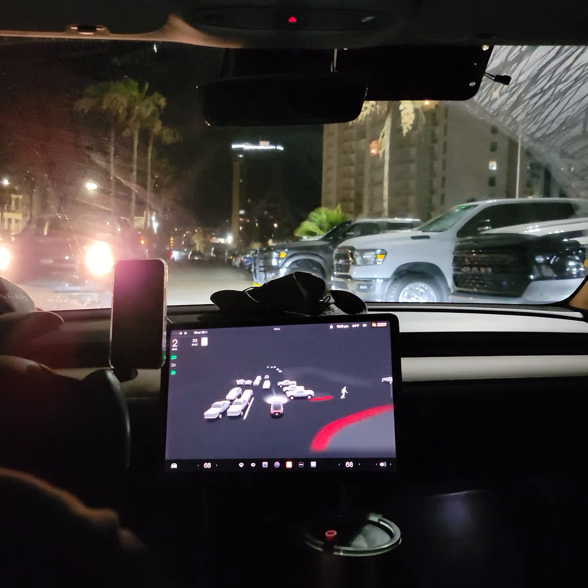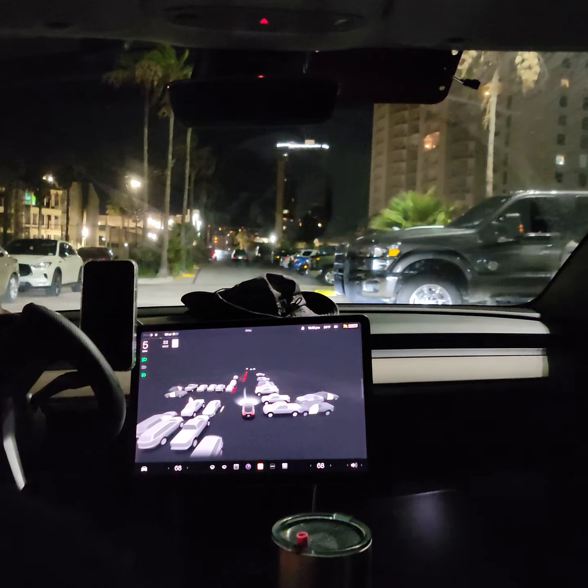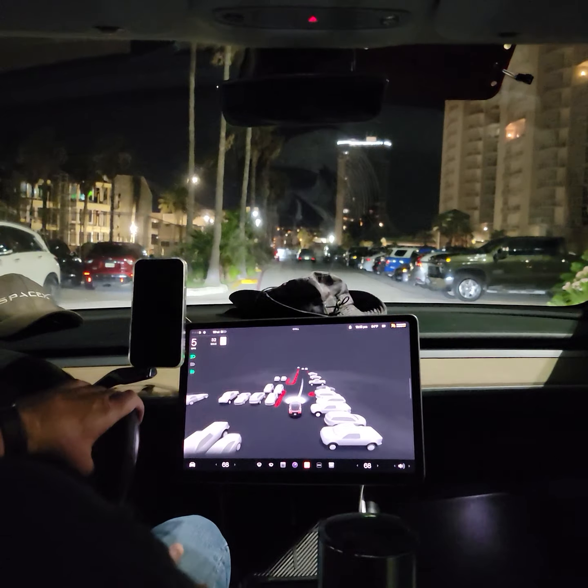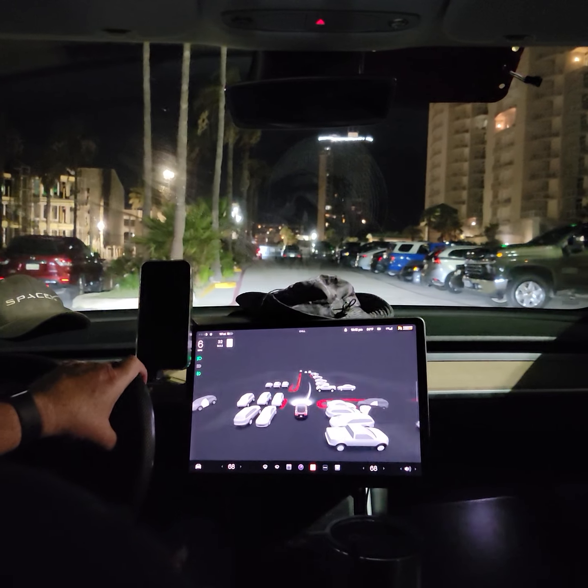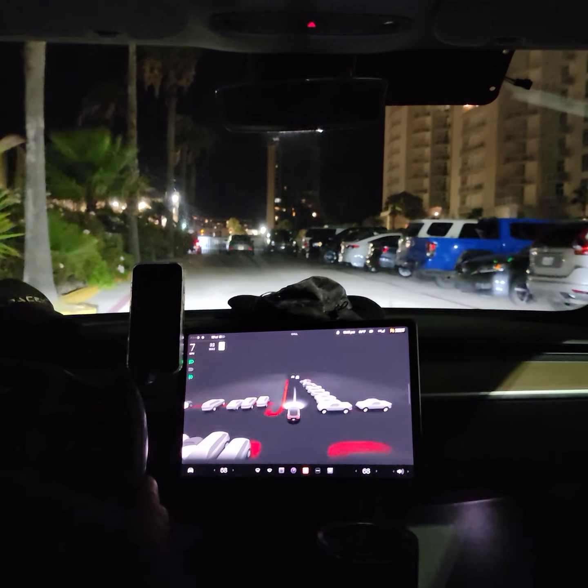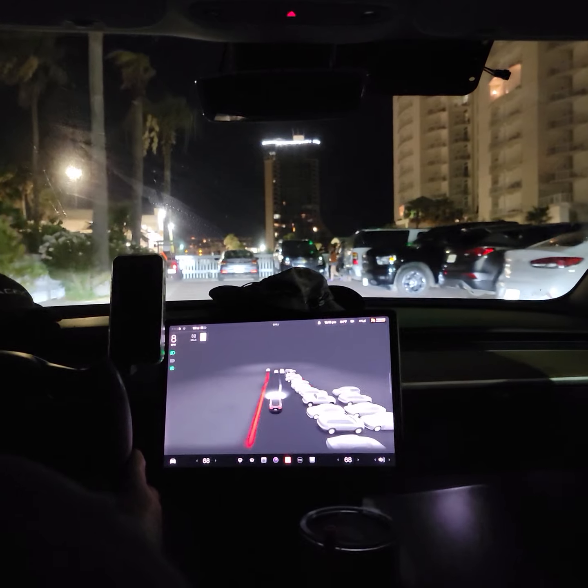The superchargers, they only have 2 old urban superchargers here. They charge at 72 kilowatts, so they're a little bit slower. And the current price is 35 cents a kilowatt. Last year it was not that high. It's really gone up over these years.